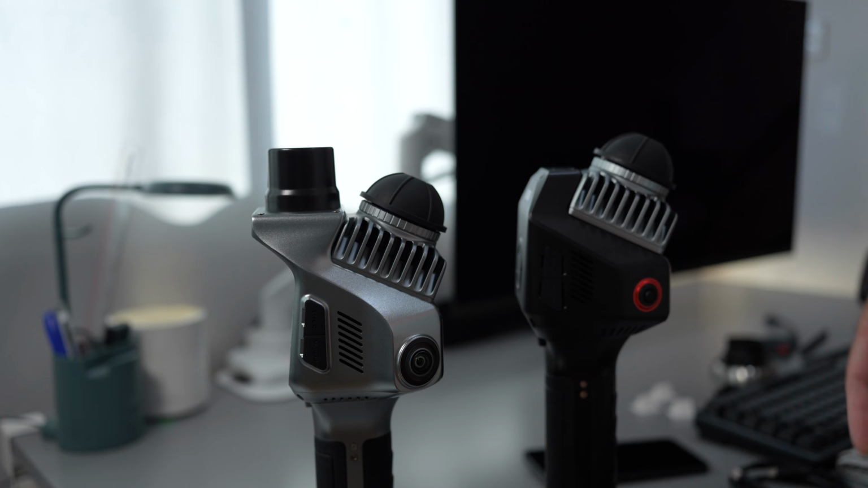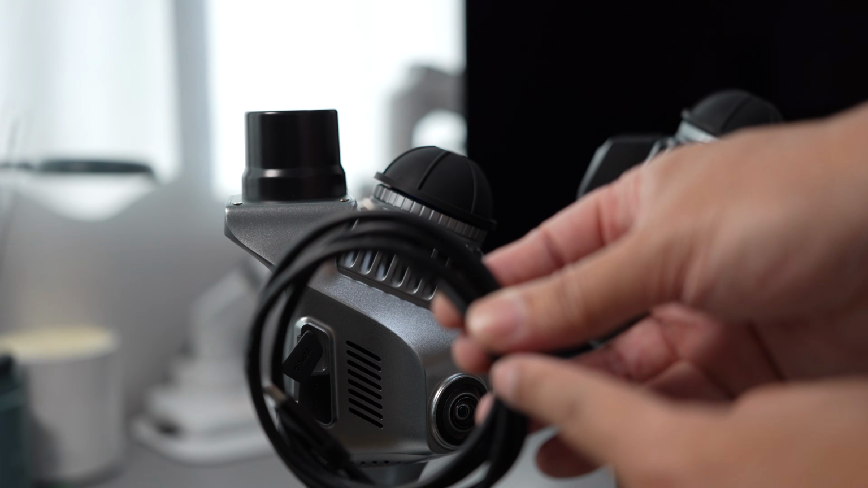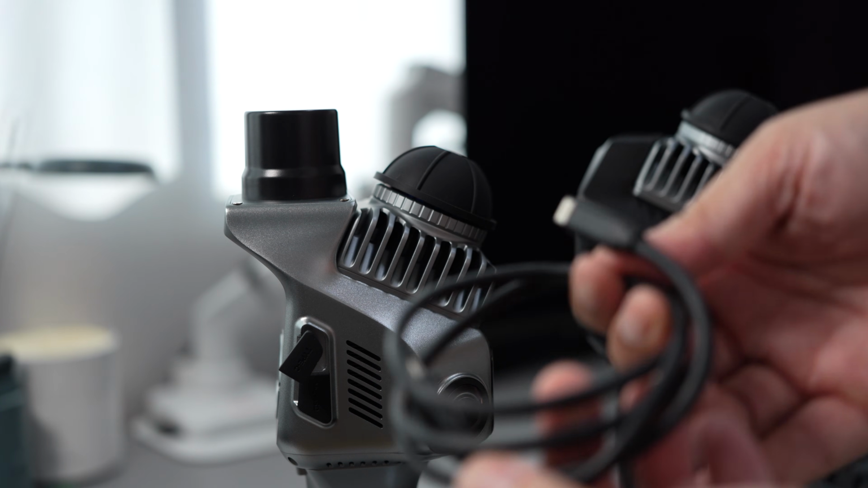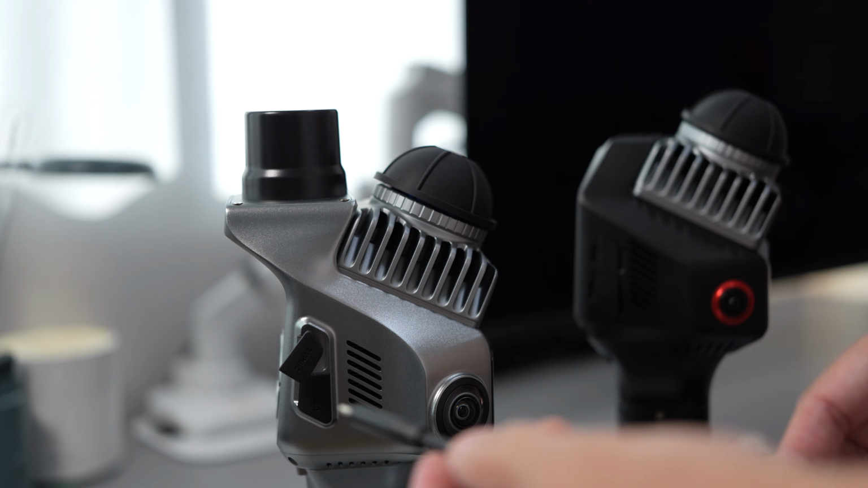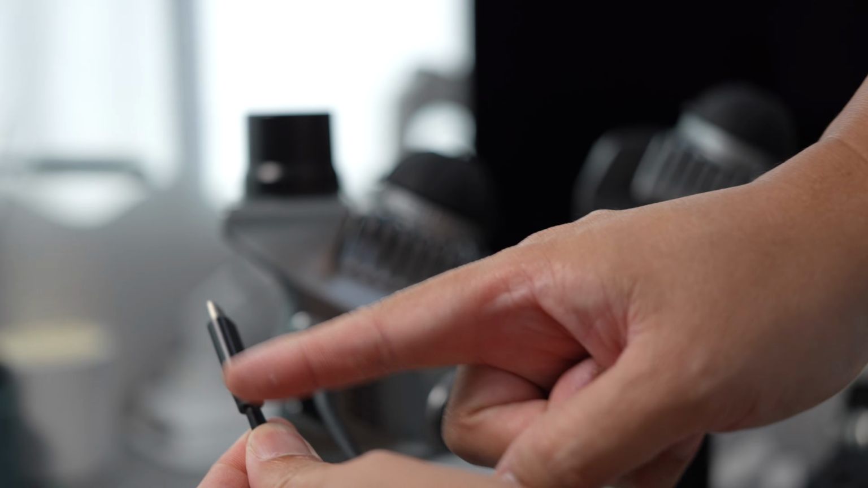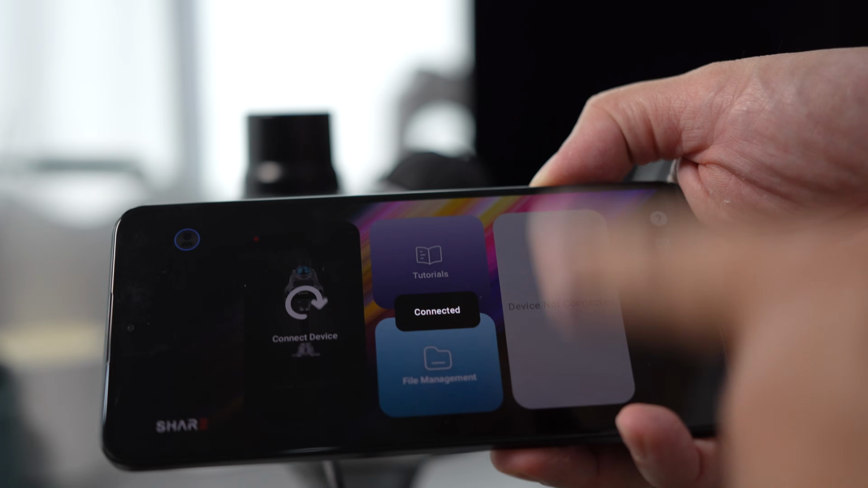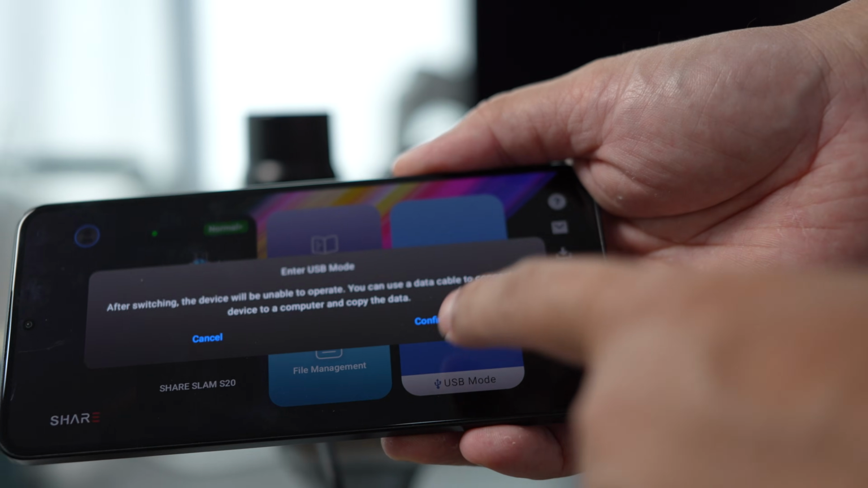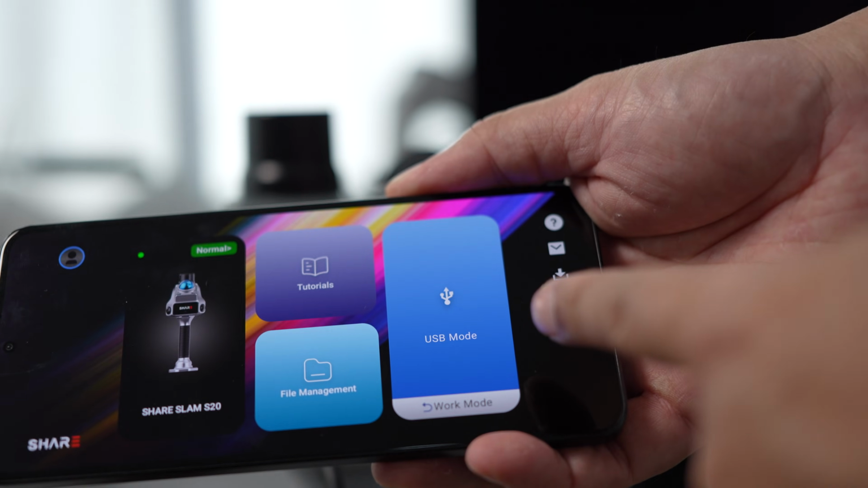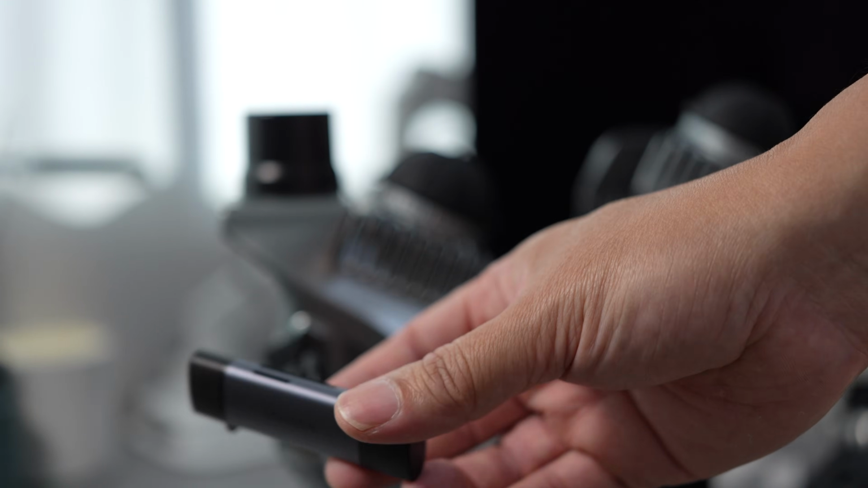The second way is by connecting it with a USB-C cable, and you need to use a high-speed data cable. It's not included in the package. The included charging cable will not work, and you can plug the other end into the USB 3.0 port on your computer. You need to connect the phone to the scanner. Click here, USB mode. This will activate the USB mode on the scanner. The transfer speed is lower than the SD card reader, about 50-60 megabytes per second.